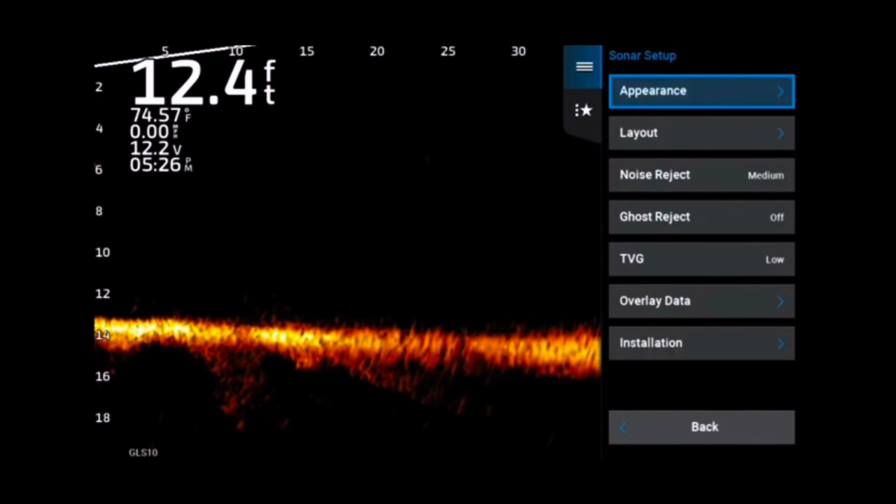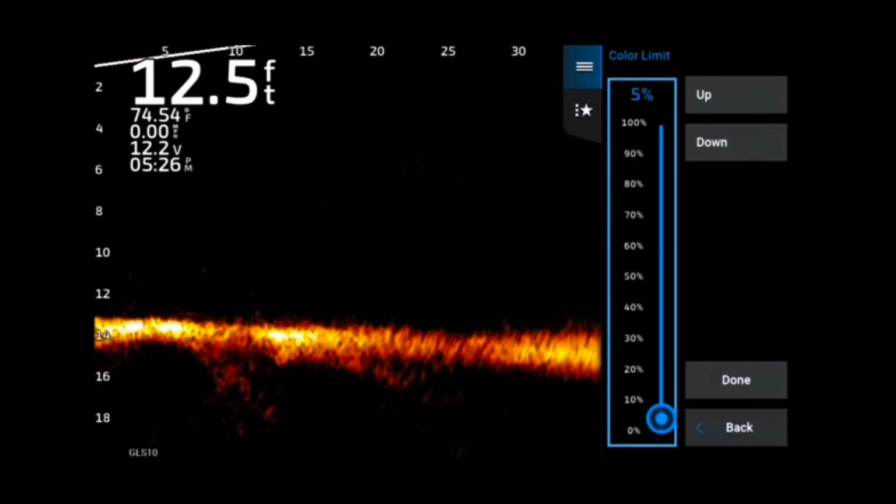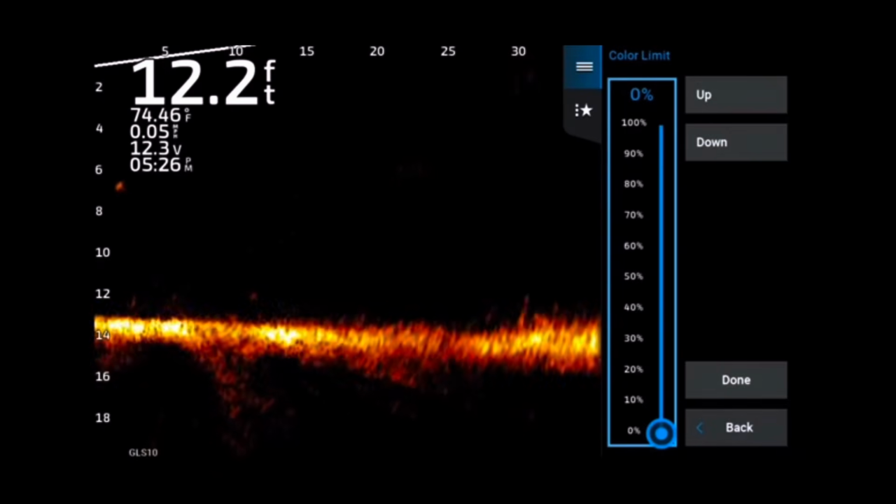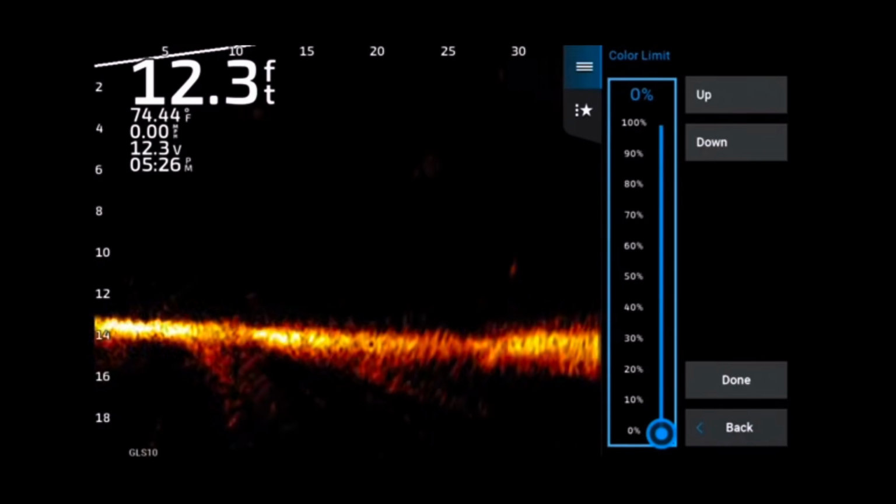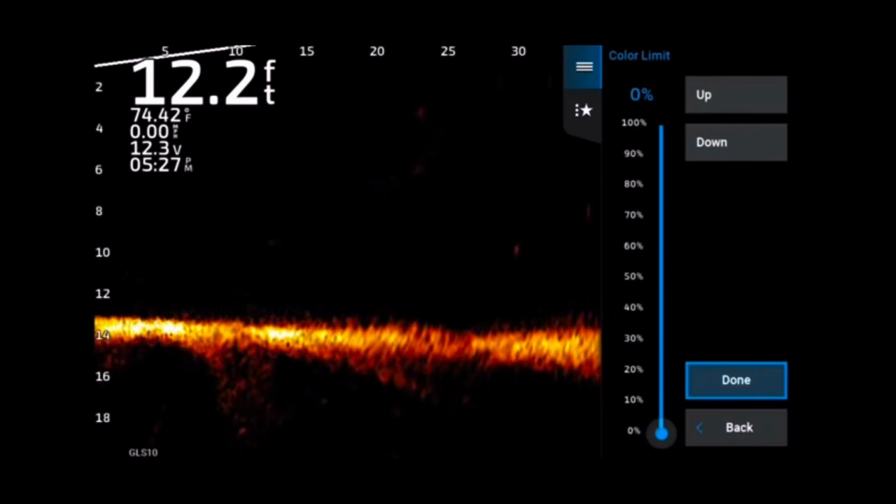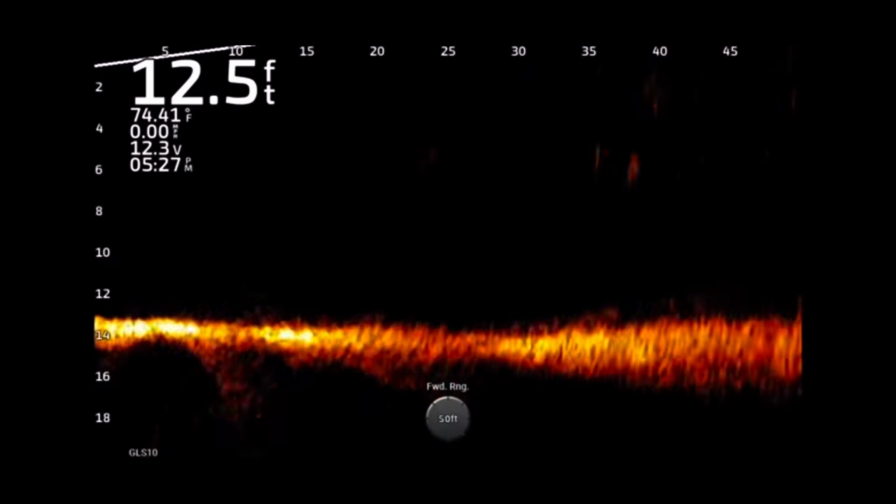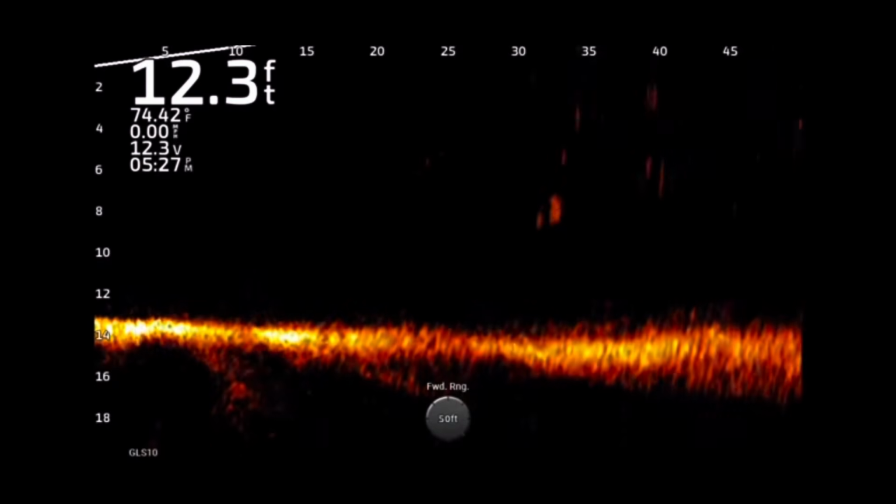All right, now what color limit does is essentially takes away the hues of each color, essentially turning the screen to a black and white image. Now with color limit on 0, you're going to see here lots of small bait fish. You can see fish swimming around. You can see the bait very cleanly come back to the boat. I'm throwing an A-rig in this picture just to really show you that, man, when it comes in, you can literally see it splash there about 40 foot, comes down. You see a lot of fish in the water column. You see the bait very good.